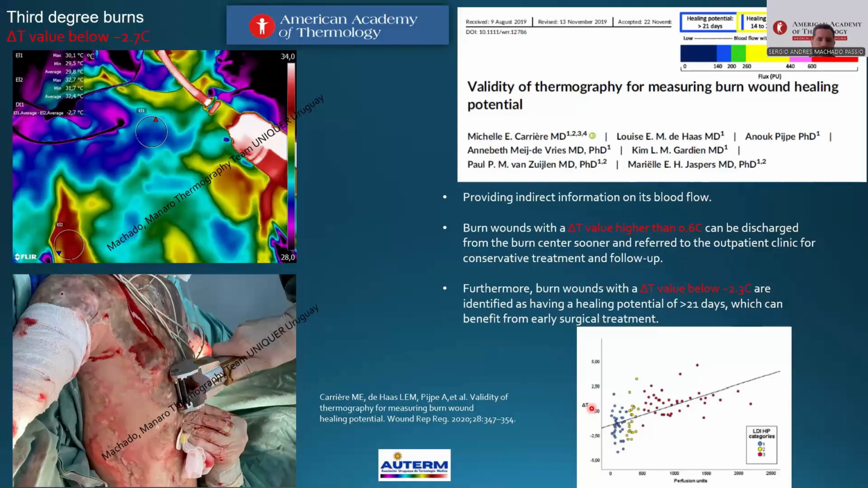And look at the middle, delta T negative 2.7. Yes. And the surgeon in real time says, yes, we remove this area because the clinical area is very important to remove, because the scar is very difficult for cicatrization, a potential healing.